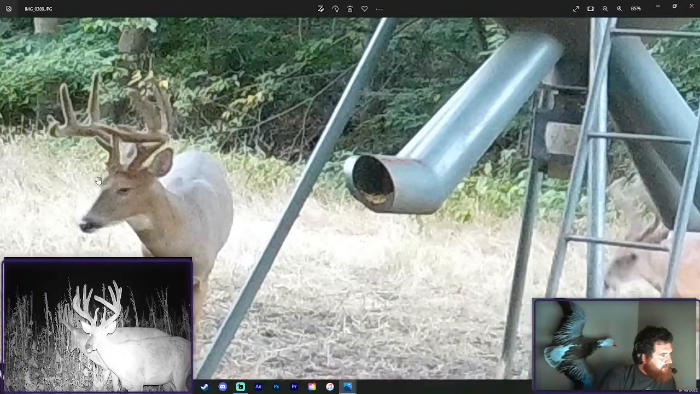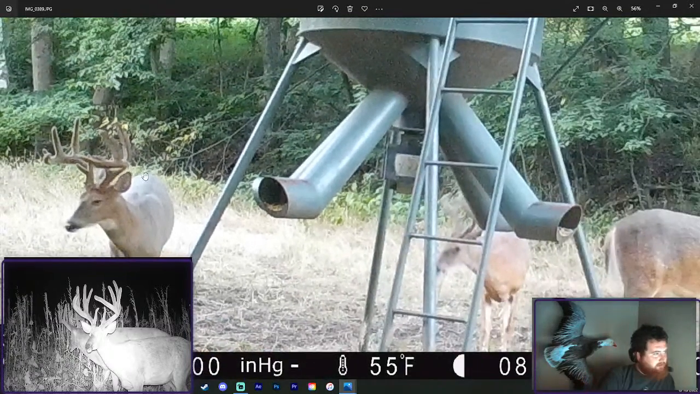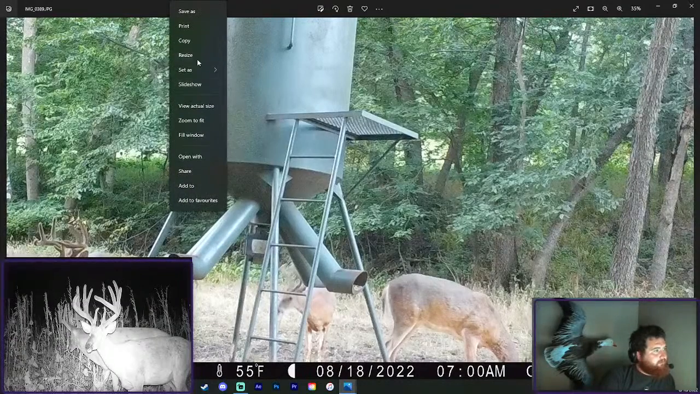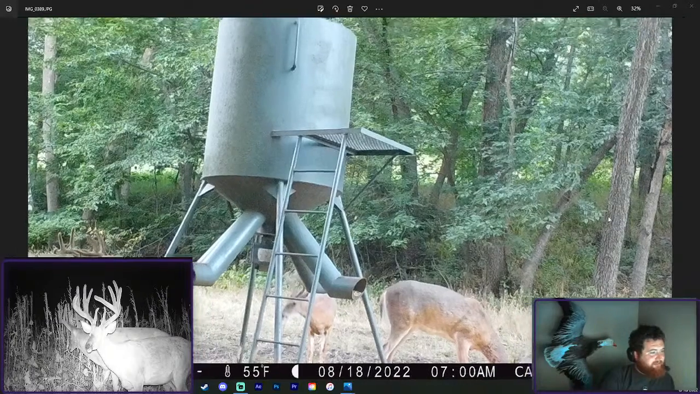Who is this? I don't remember seeing this in any of the pictures. Looks like a mainframe 10. Looks like a G4 there with a good kicker. I bet I am missing an awesome dinner, guys.